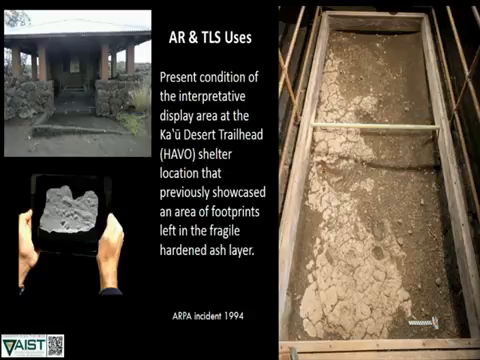This is in HAVO as well, a different area though, not petroglyphs this time, but fossilized footprints on the Kau Desert trailhead there. What's interesting is that there was a public interpretation of this, but there was an ARPA incident back in 1994 where they believe someone dug out the footprints with a shovel or other implement. This is what it looks like today, and the footprints themselves are now missing. There are, however, areas off the trail where footprints do still exist.